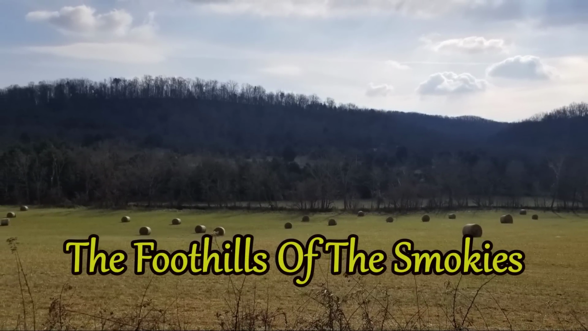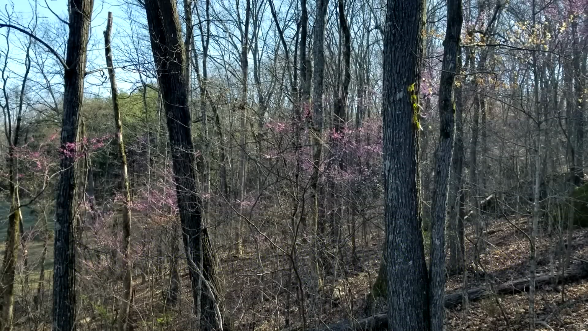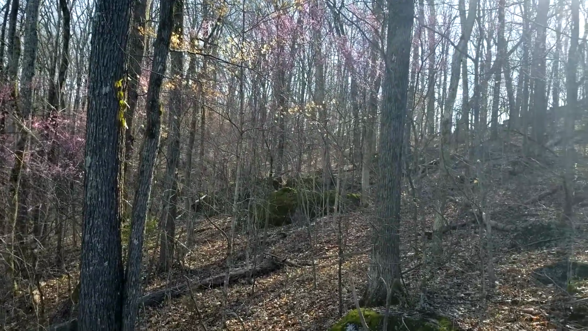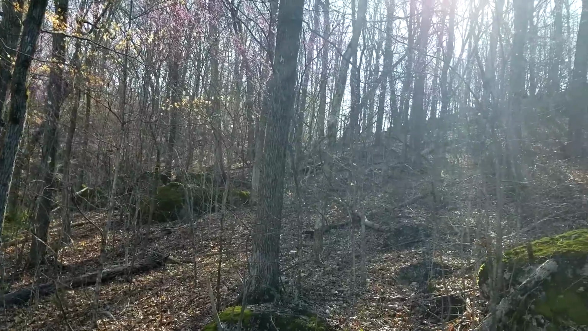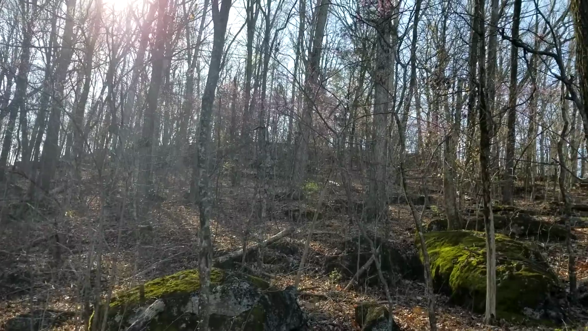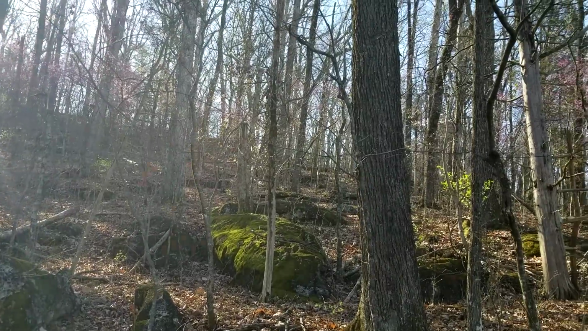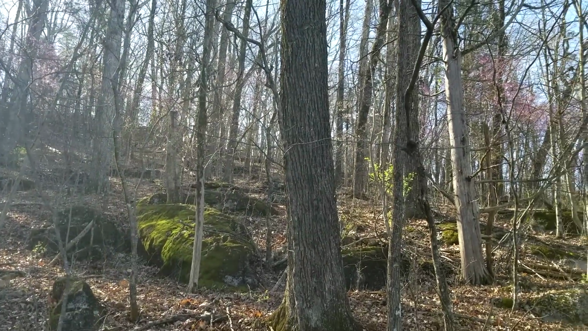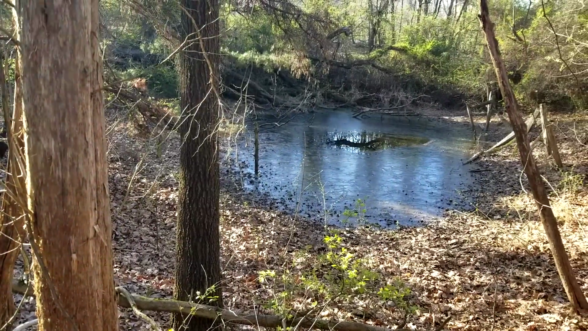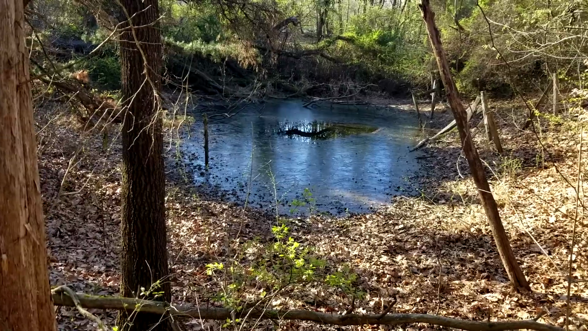Welcome, friends. Welcome to the foothills of the Smokies. The redbuds are out. Most of the trees have been blooming. But guess what? Old Man Winter's returned. It's probably 22 degrees here right now. It was back in the teens here last night. But the animals, it slowed them down a little bit, but it ain't stopped them. There ain't no springs on the way. And down here at the pond, it's about froze up. But it'll warm up during the day when the sun hits it.